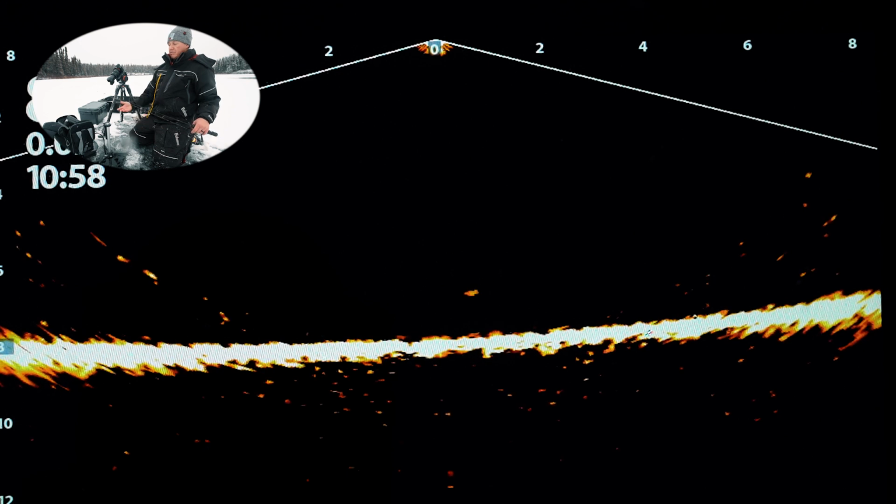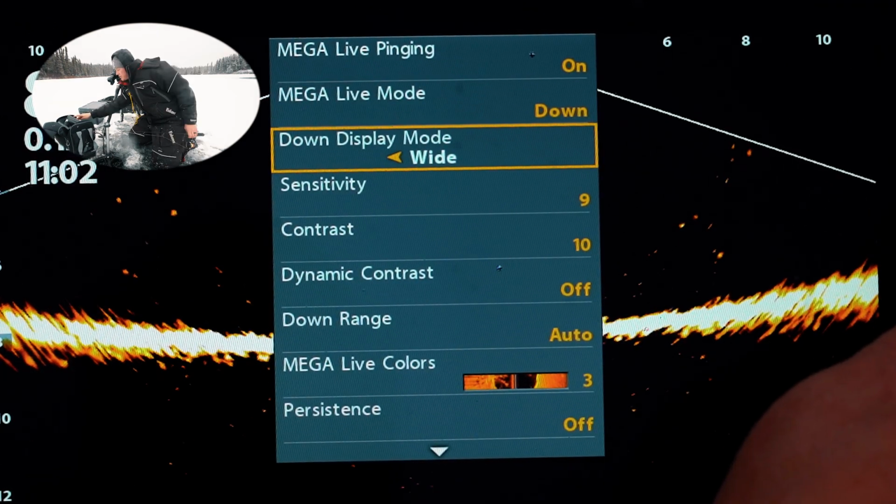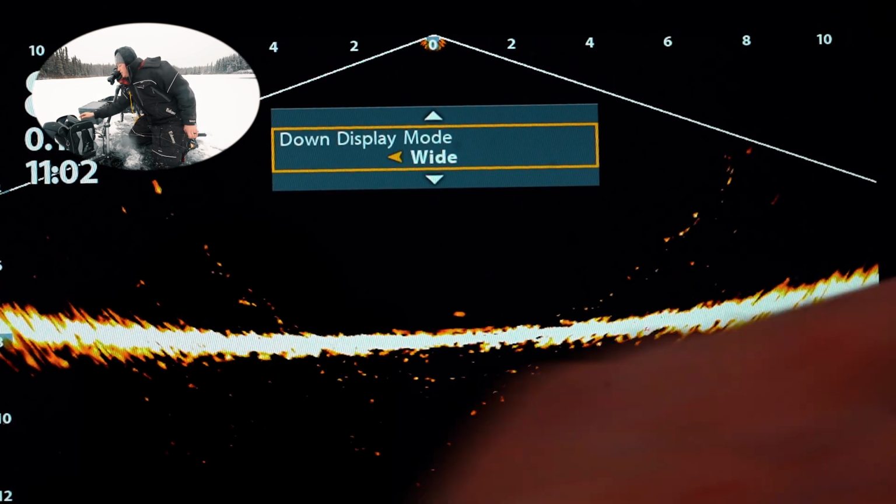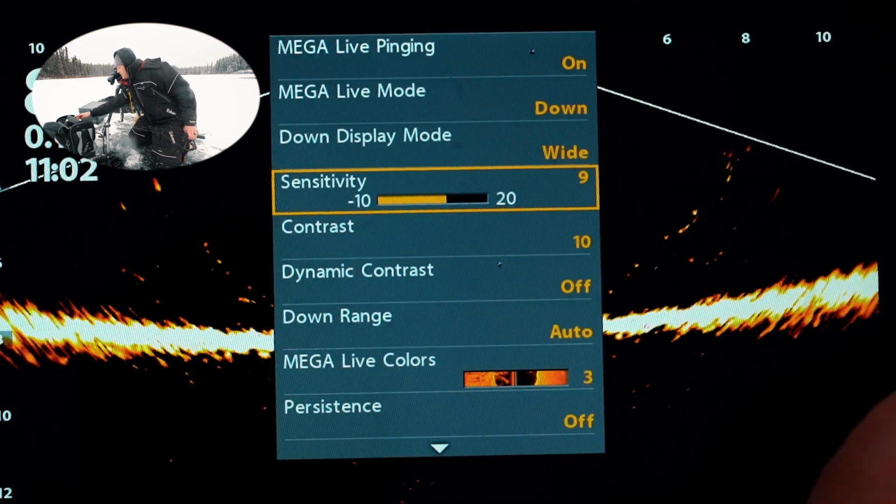any sort of delay. Doesn't seem like there's much of a delay. There's always a touch of a delay with any live imaging, but this one I'm not seeing too much yet. Something I did notice that was nice was there's narrow, full, and wide mode. As you can see, those numbers on the top are telling you how far out you're zooming, so it just gives you a little more reach that way. Let's see what else we got.